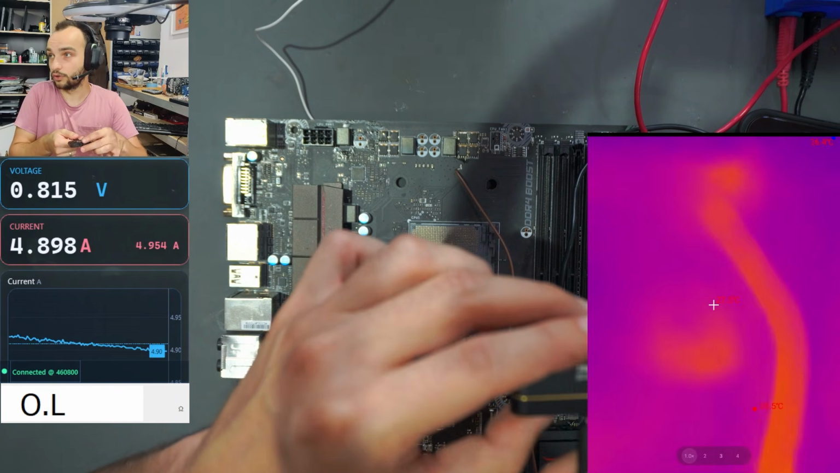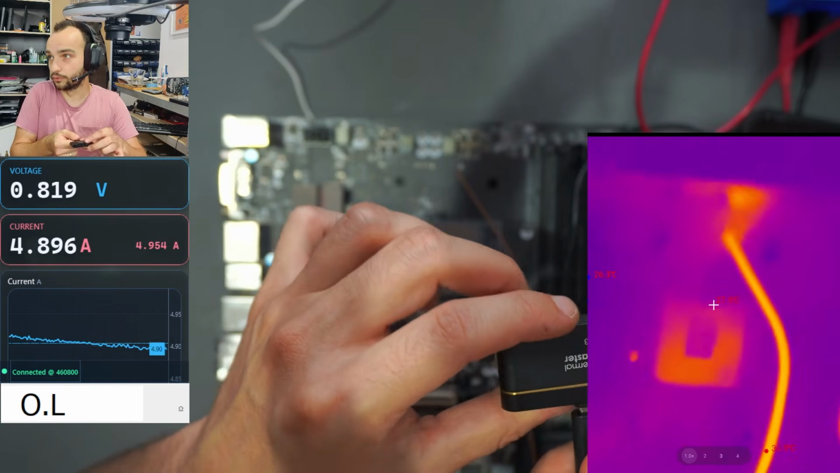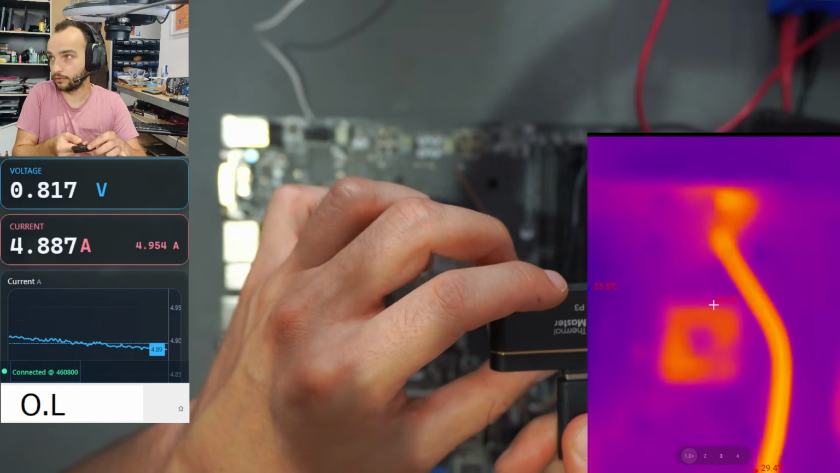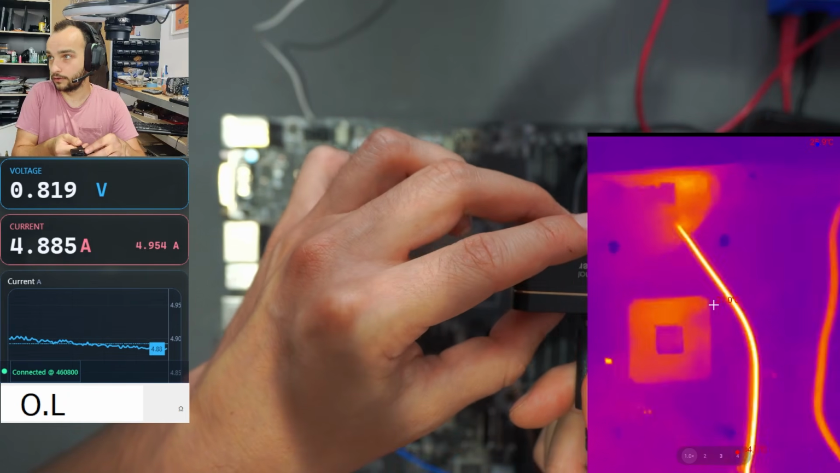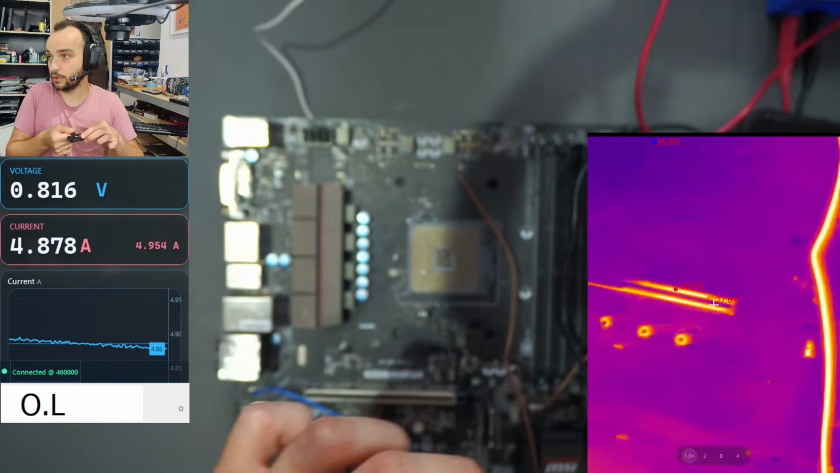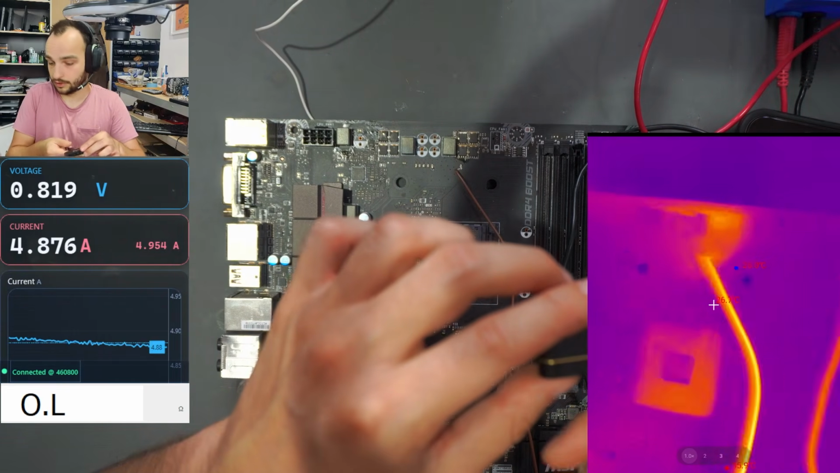Like, if we now go out and refocus this thing, now it becomes very apparent with this amount of current where the short is, that it's there. But yeah, really impressed by this thermal camera.